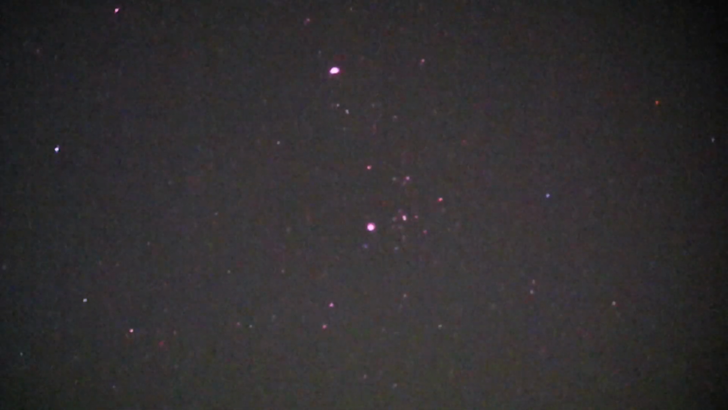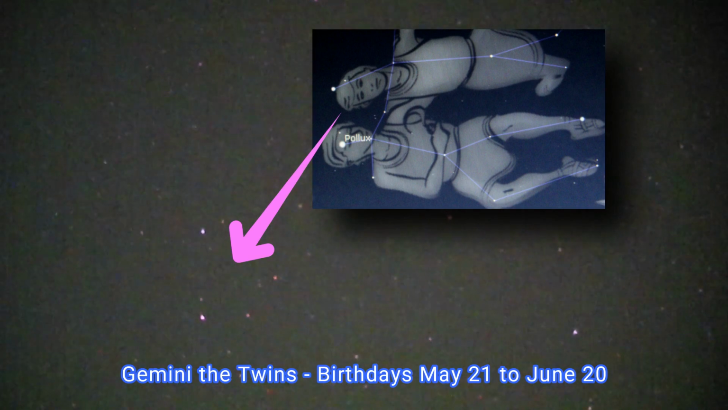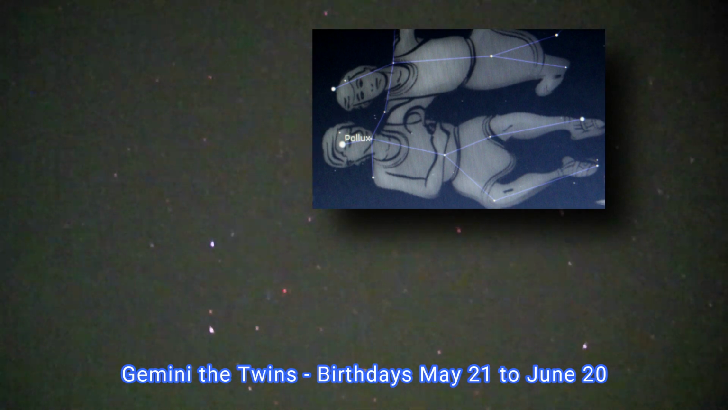So if we go back toward Orion and Taurus, there you go, there's Taurus, Orion underneath, there we go. Go back up, and this time we turn to the left. From Taurus we come across Gemini the twins, which is a rectangular group of stars. There it is. I'll just rotate it around so it's in line with the graphic. There we go. So it's like a double rectangle. Two stars on the left hand side, the two brightest ones, Castor and Pollux. If I pronounced that correctly.